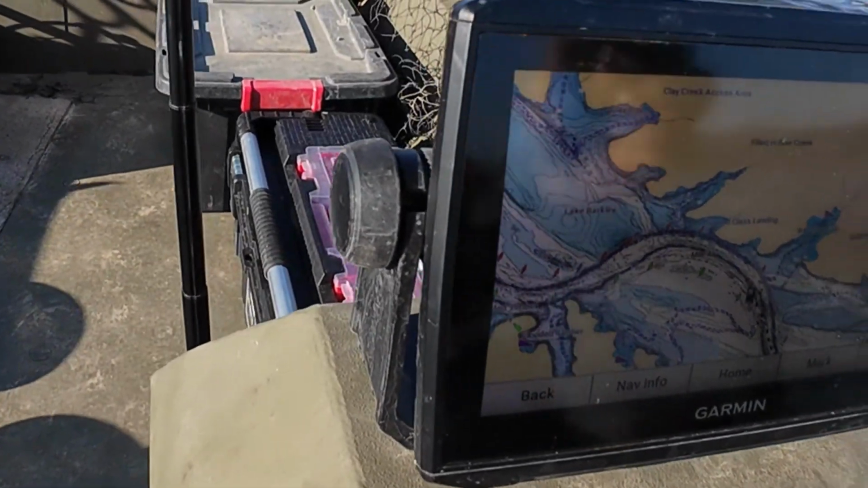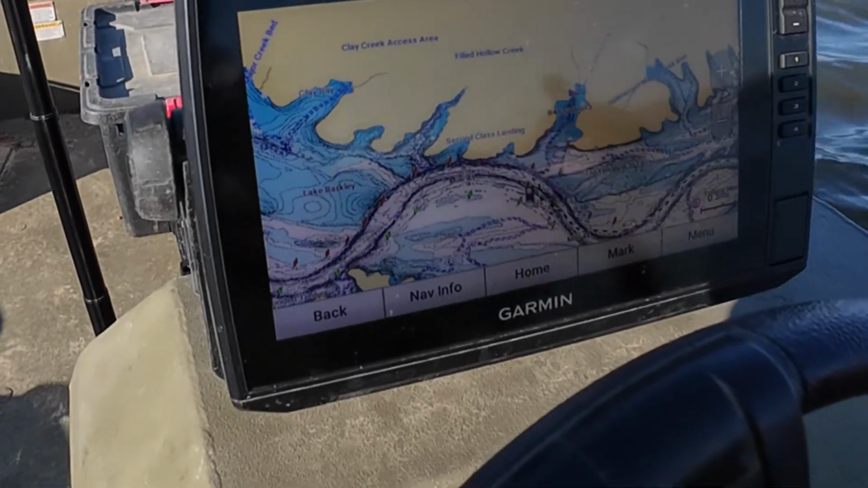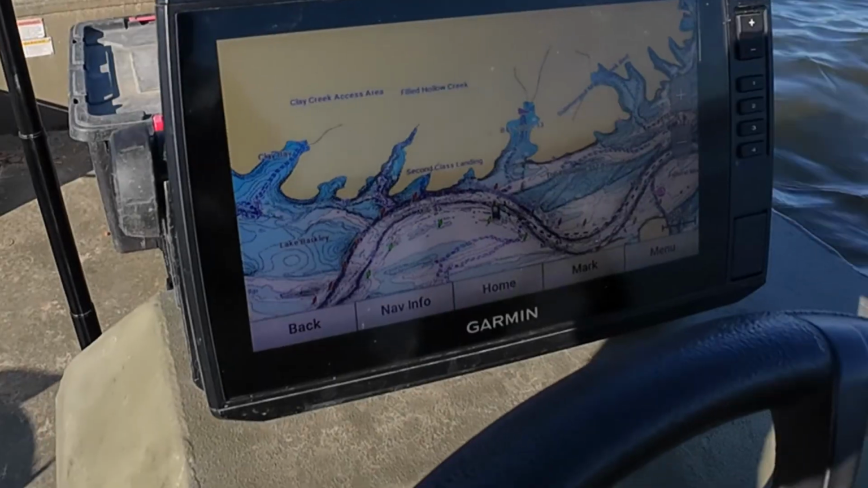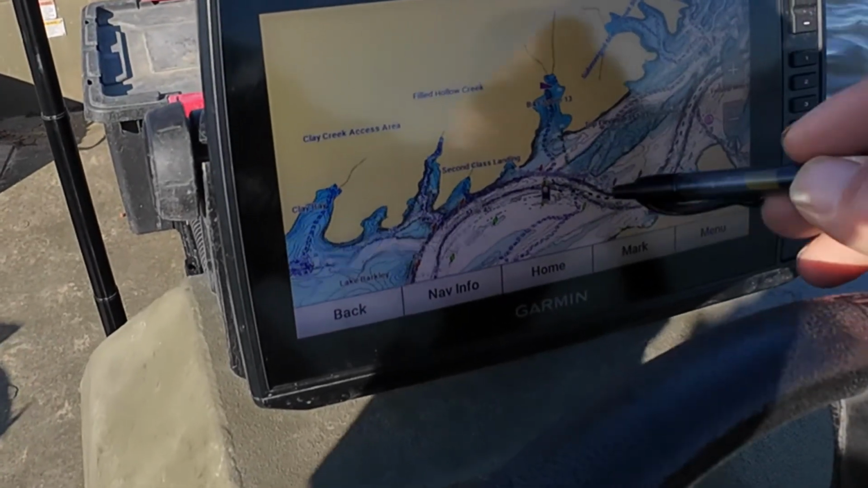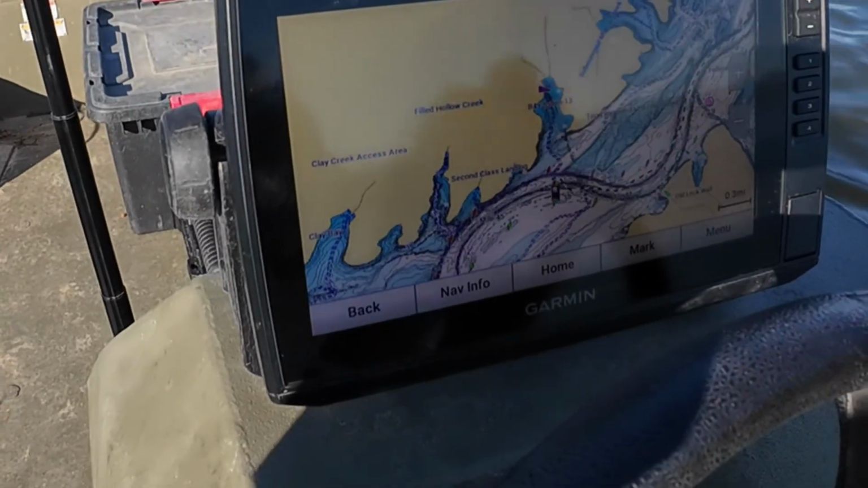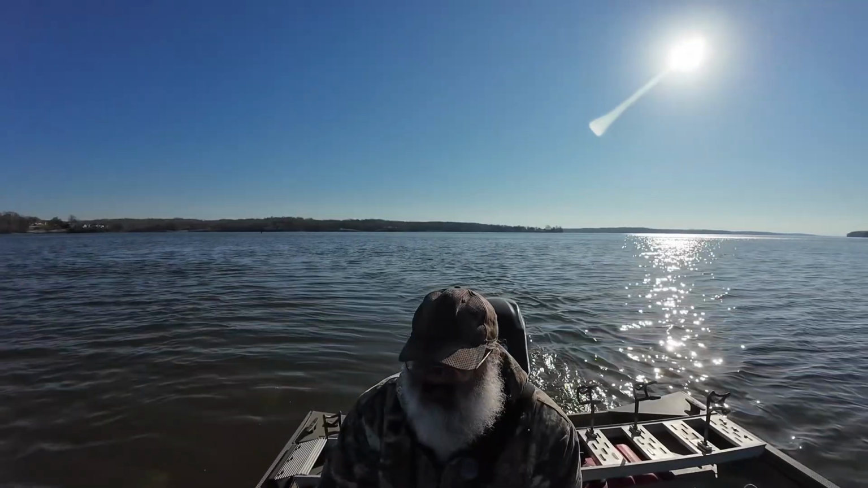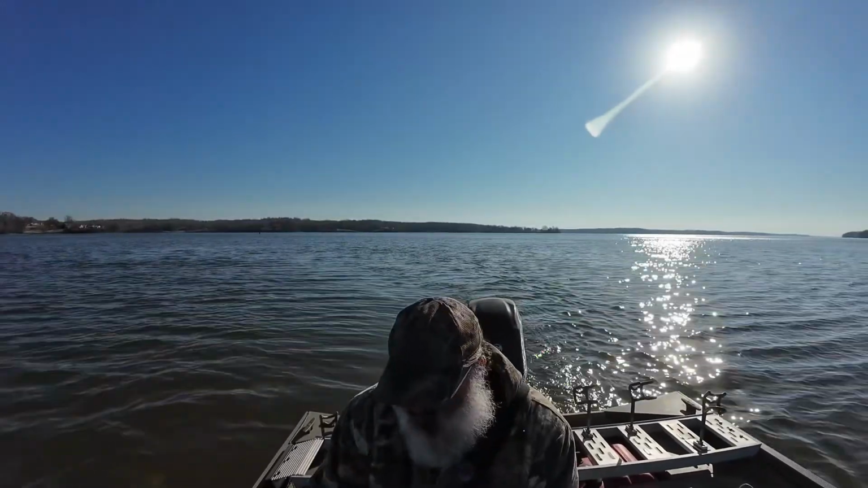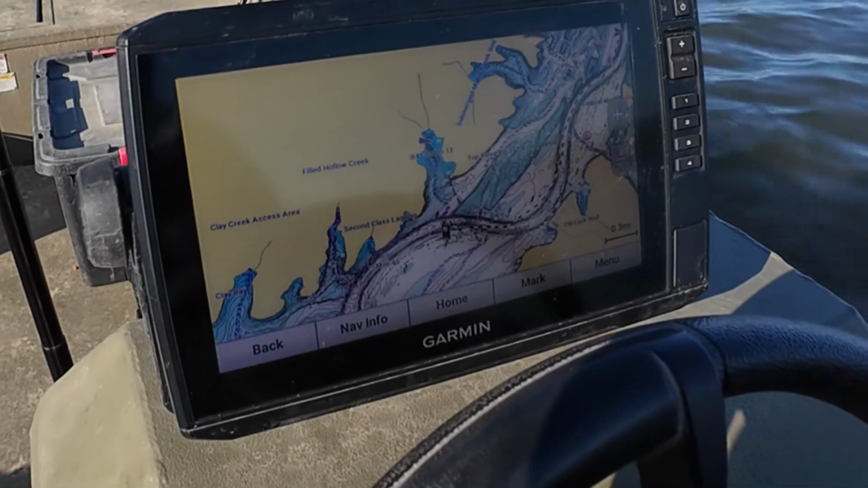And I'm gonna run down this bank right here looking for shad. That bank, that drop off. Because see, the wind is gonna be coming from this direction and the water flow goes like that. I'm gonna get on over here. So I'm about to the edge of that river channel.